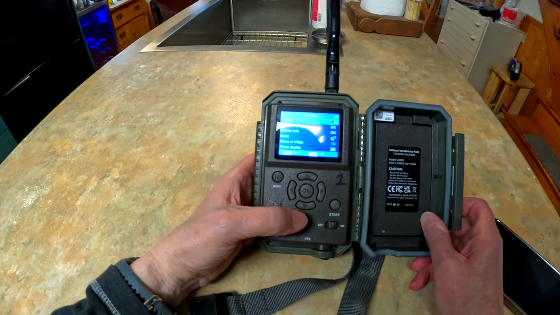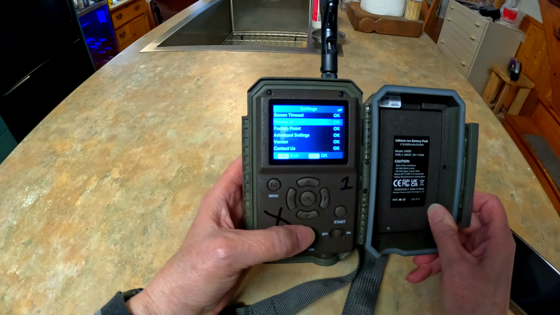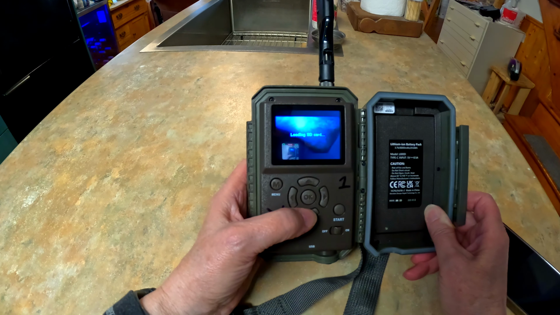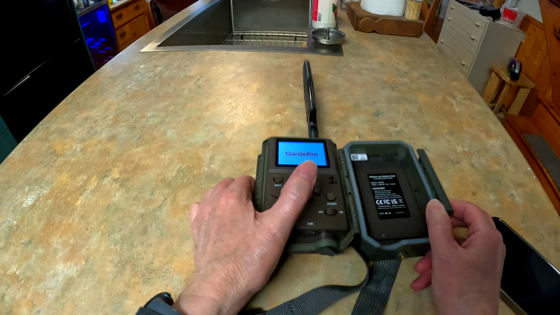Menu. Format SD card. Right there. Okay. Yes. Successful. Back into the bush I go.